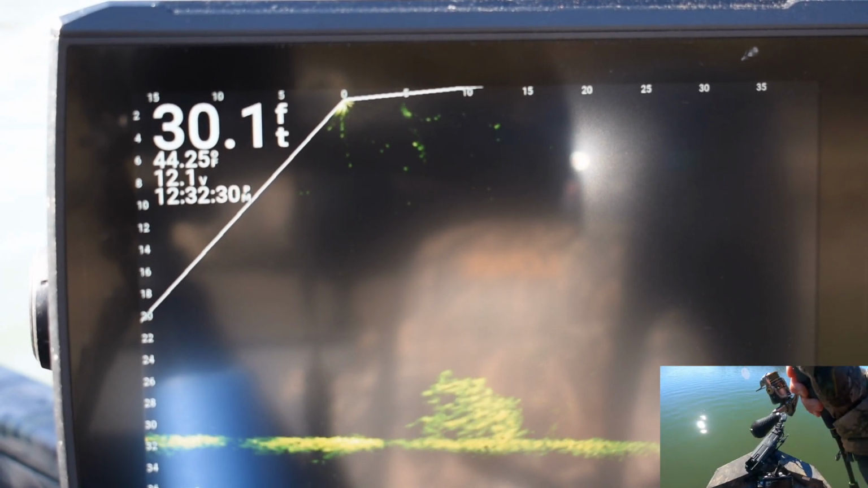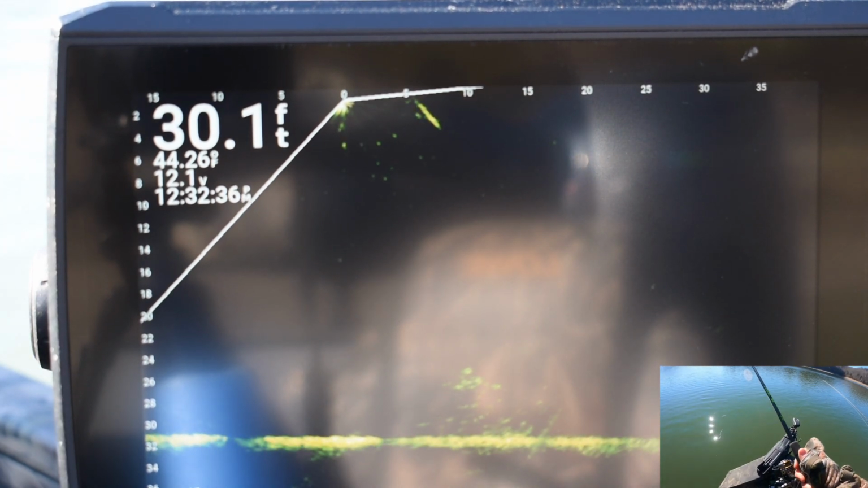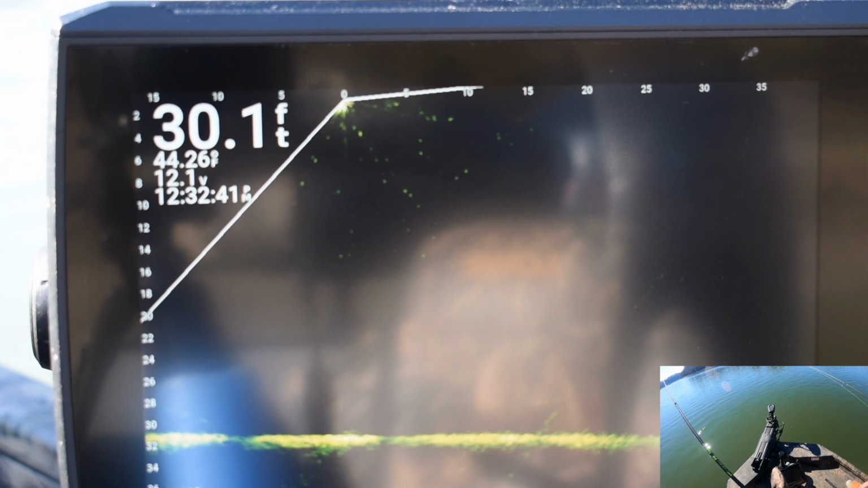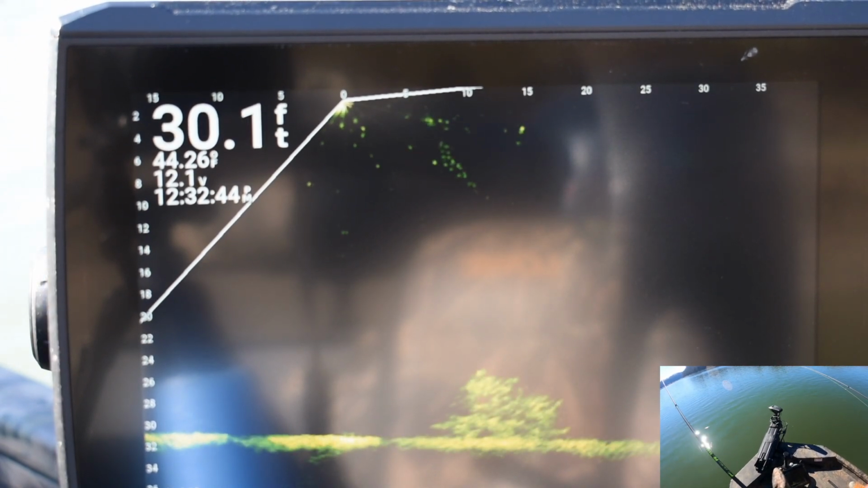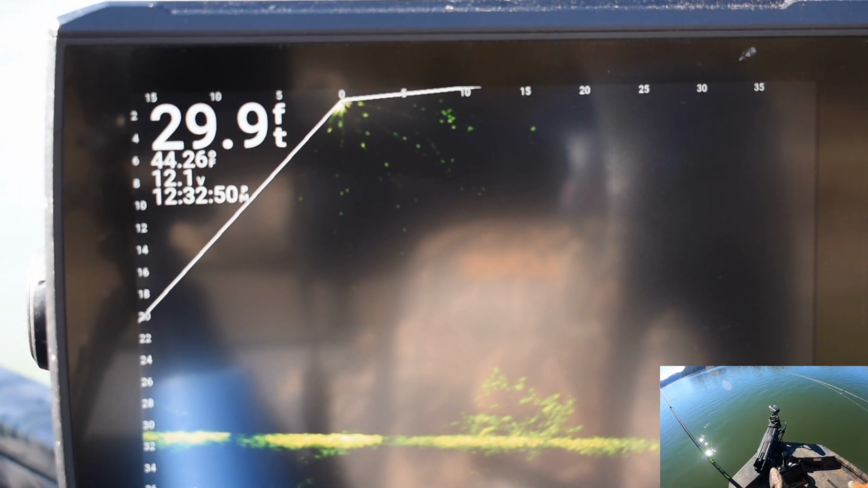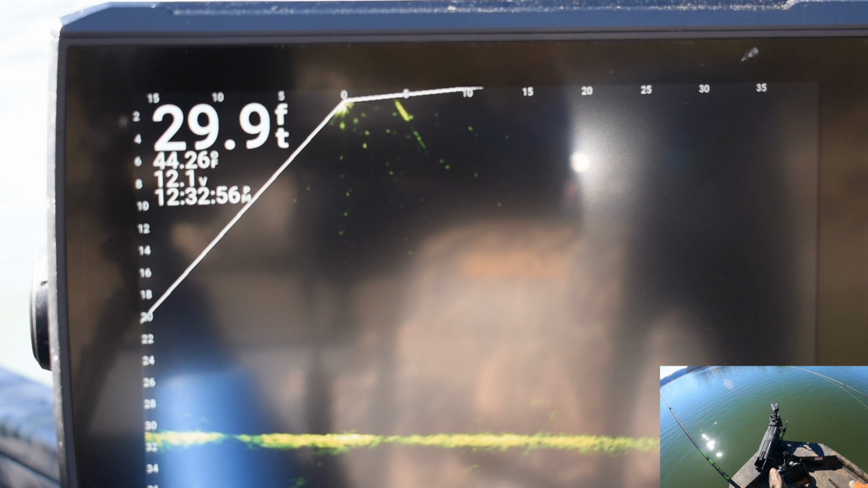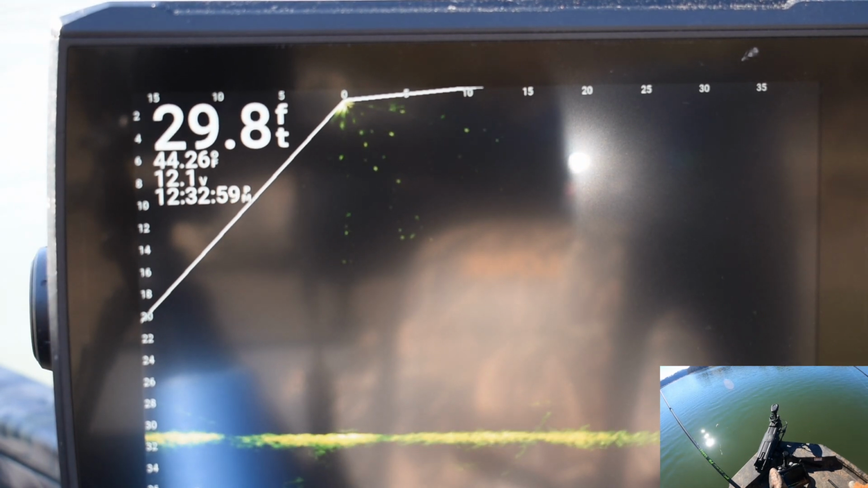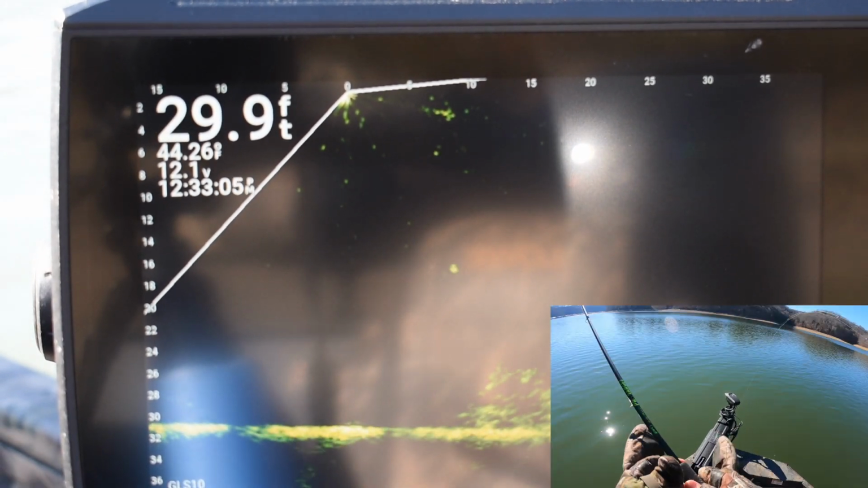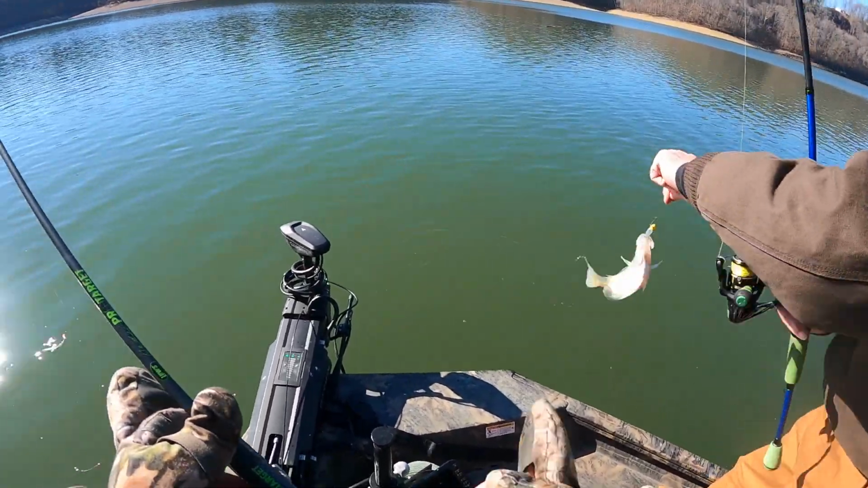Little one, let me find you. Look how little this is. Look at him. He's getting hit. Something hit him. Something's eating him. Pull him in here in a second. Where'd yours go? Come up with it. I see where it went. There you go. Just had to change colors there. Look at that. Hey, that'll go on the board.